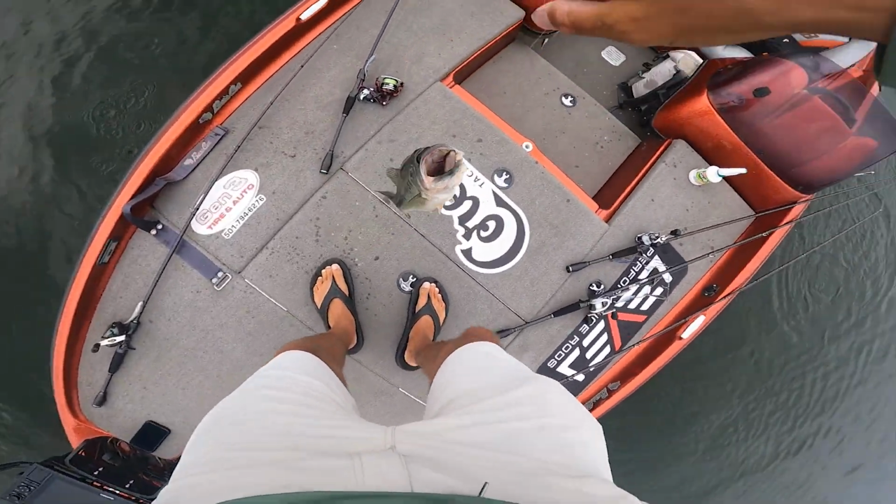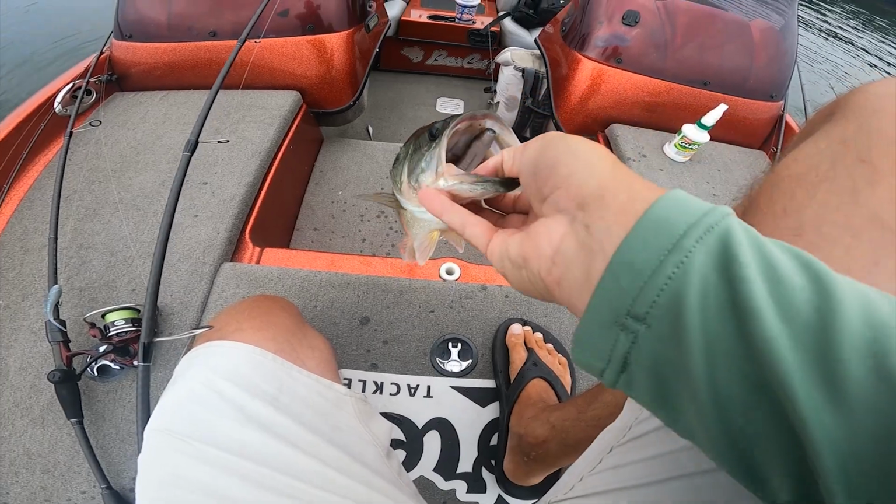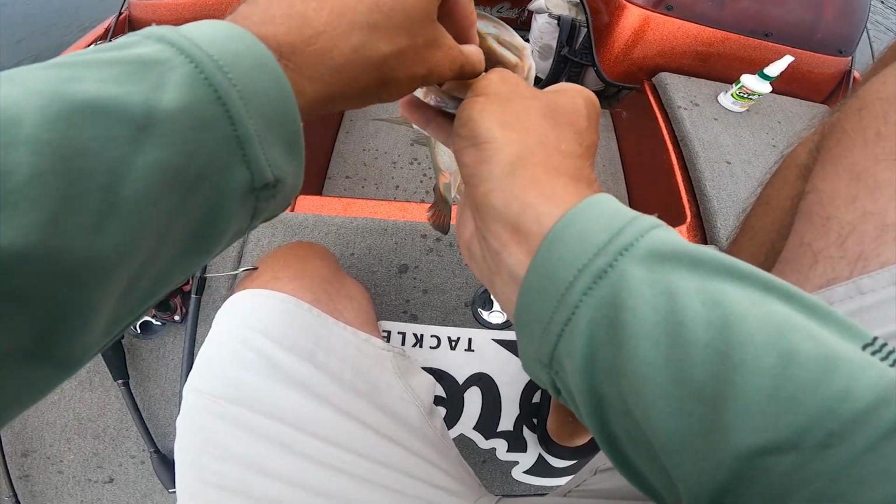Take you, big old thick fish with the hover rig down the throat. Look at that shad it's eating down there.